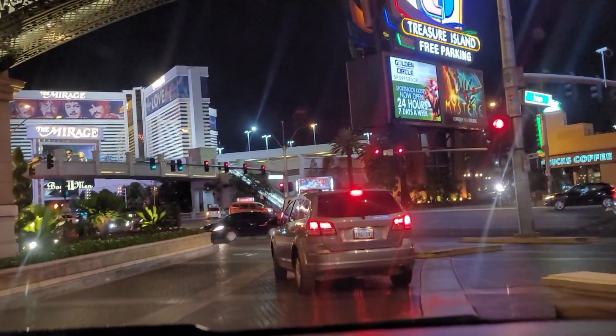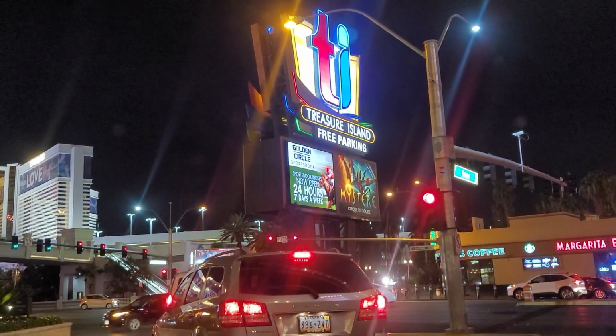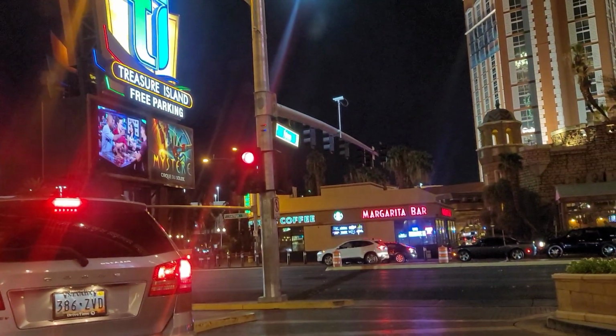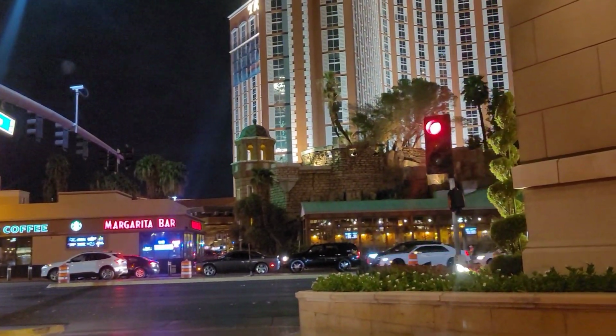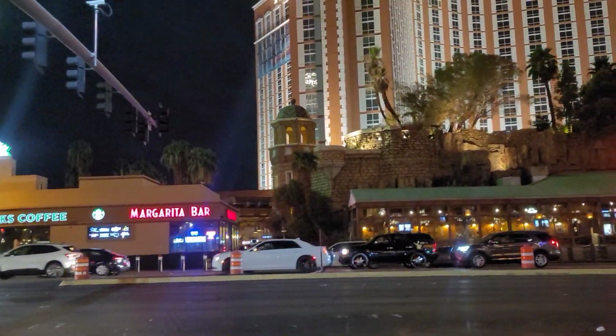A lot of shopping inside. Yeah, you're okay on this side. Kind of snuck through there.